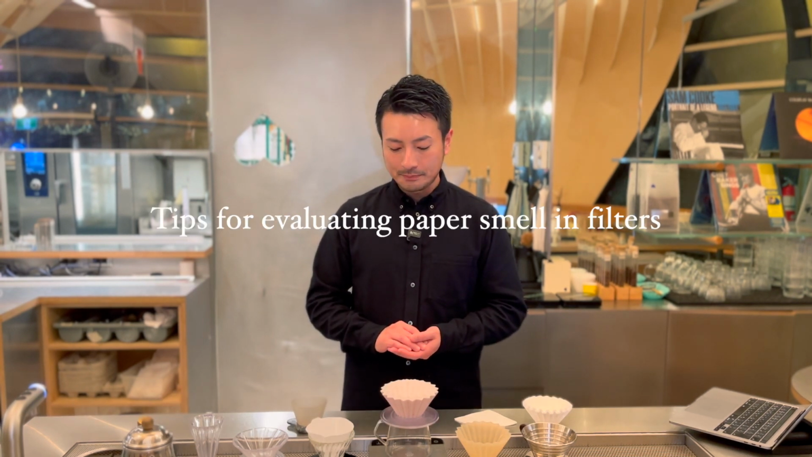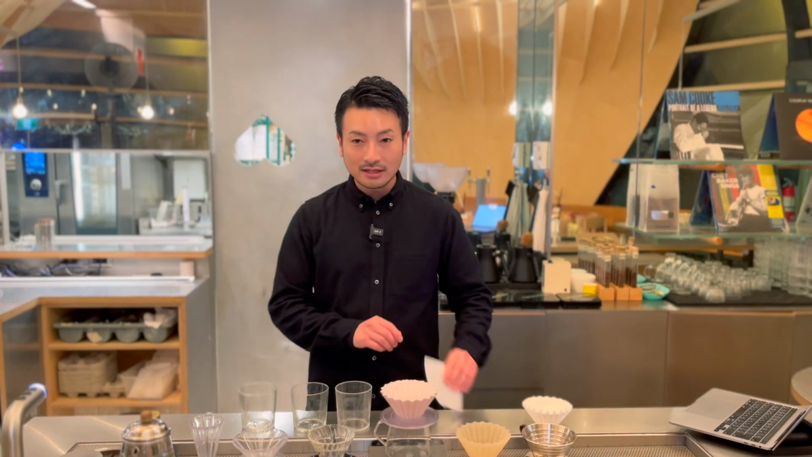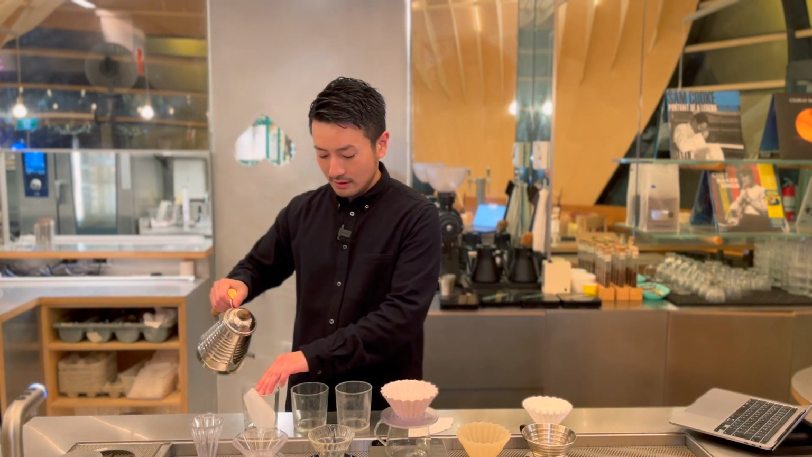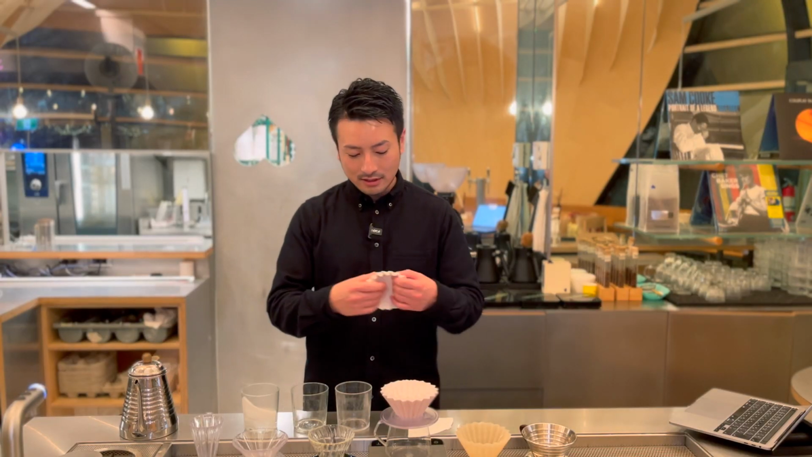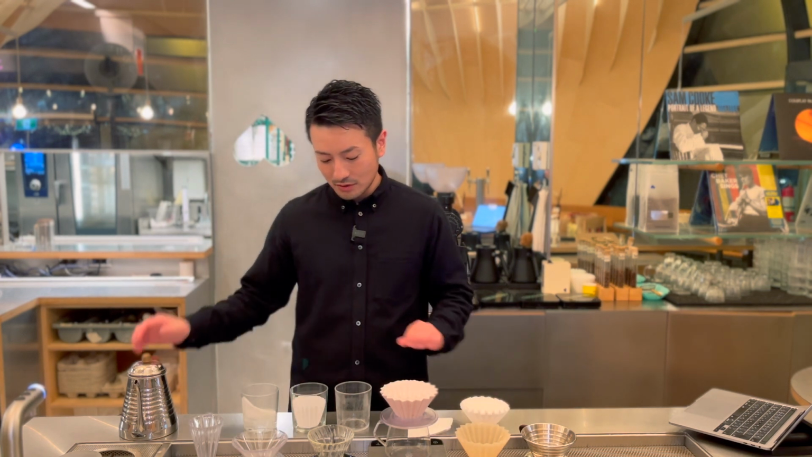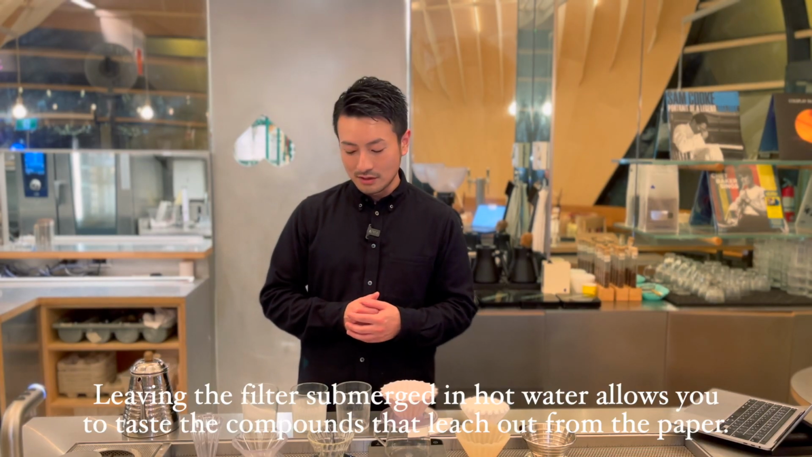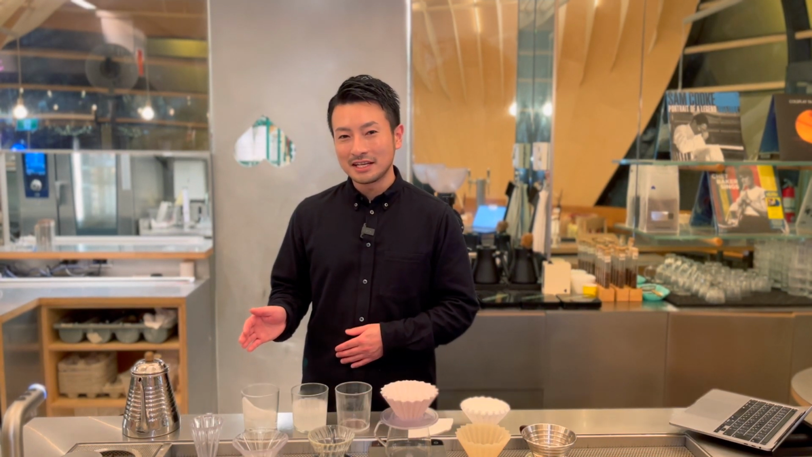Here's something interesting. You might have seen videos where people test the taste of paper filters by soaking them in water and then checking for any paper flavor or smell. But personally, I don't think this method is the best way to evaluate it. When you brew coffee using a paper filter, the coffee passes through the filter and gets cleaned in the process. You're not tasting the paper directly. You're tasting filtered coffee. But with this soaking method, it's actually more like cupping rather than a real pour over.